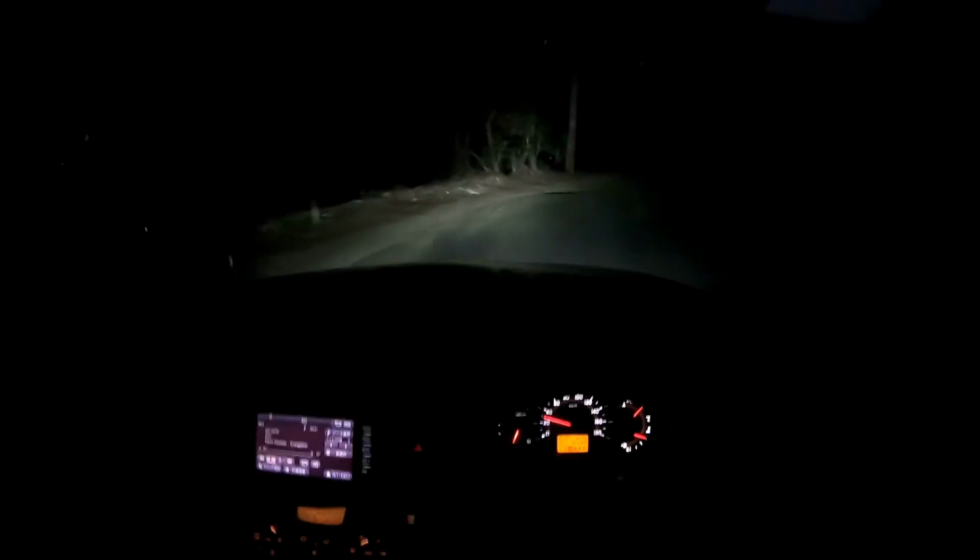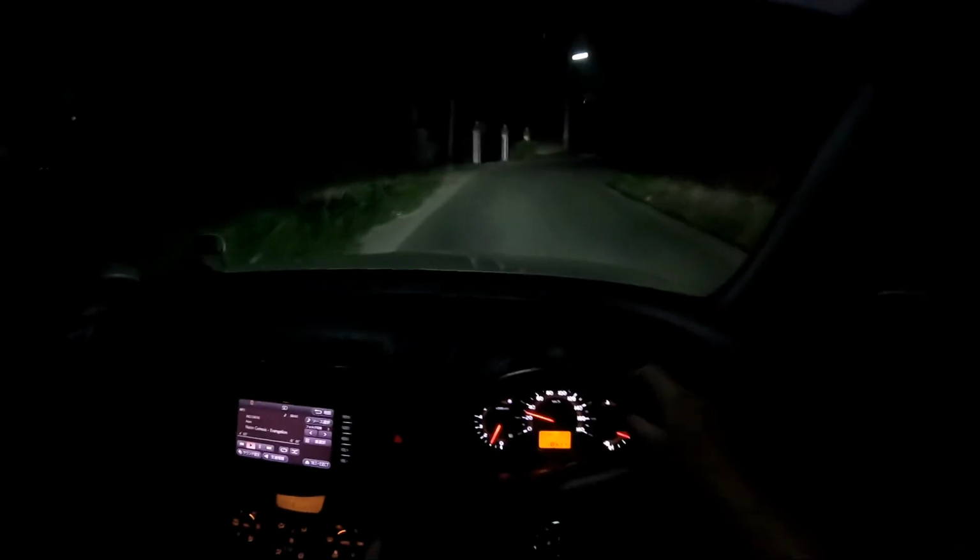They're good enough. It does its job, but the high beams are not that bright, to be honest. I should have bought something more than 28 watt, I think, for the high beams. I don't know how you're seeing it from the camera because I haven't checked out the footage yet, but in real life they're a bit dimmer than the normal halogen bulbs.